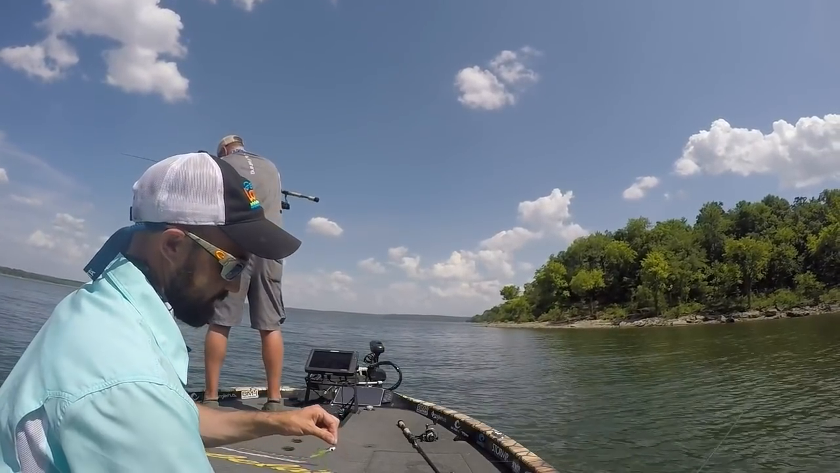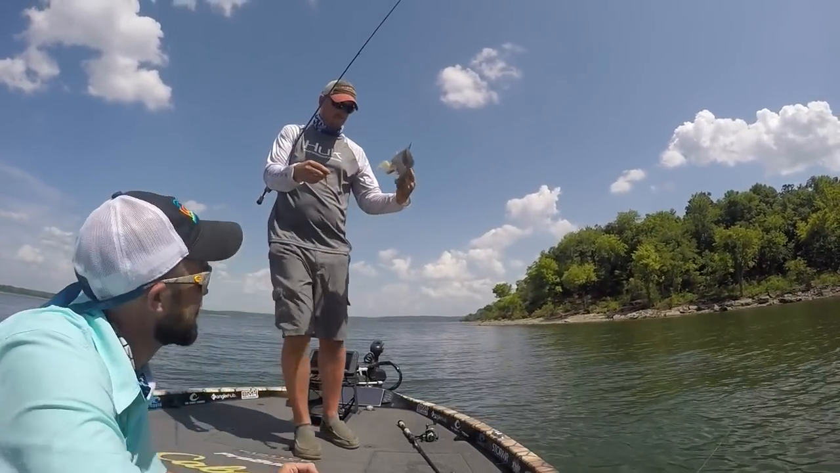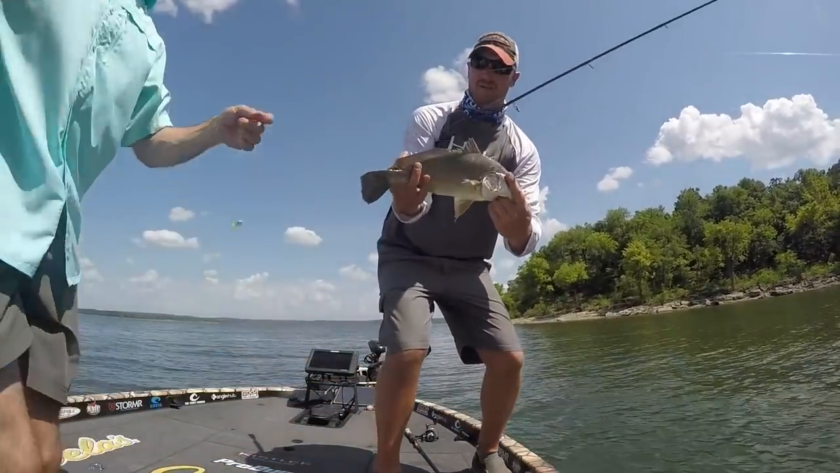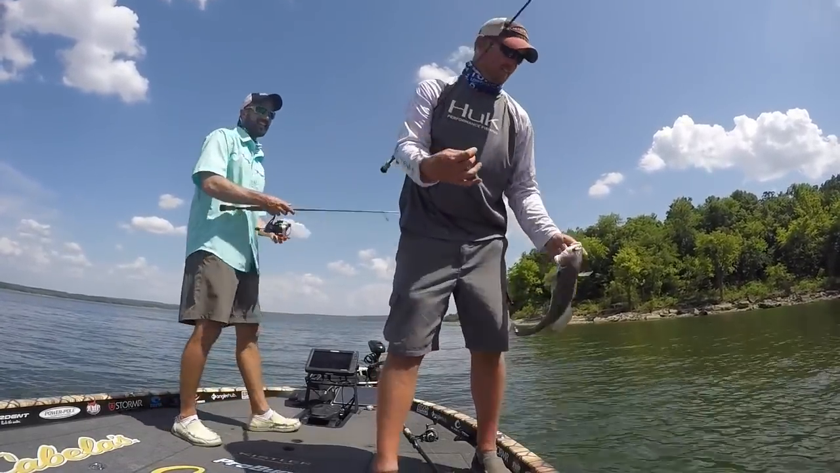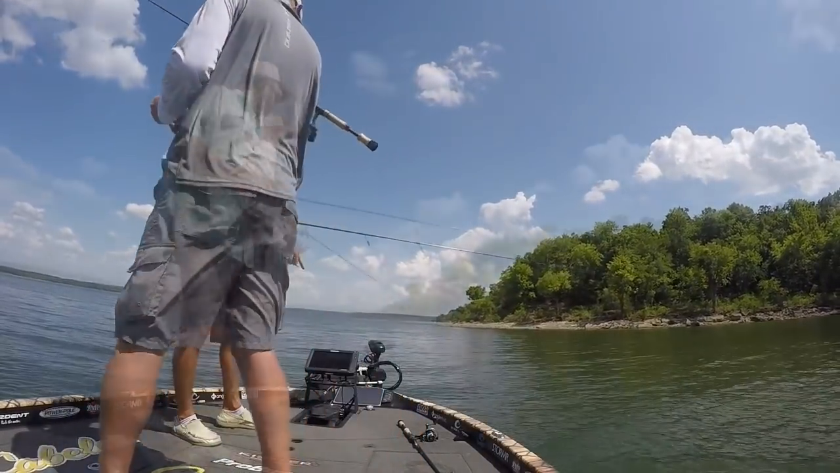Still the first fish. First brush pile was kind of a success. Nice drum. The Rally drum. There we go, Rally Grub drum. Hey, they're fun to catch. Second cast. Like that? We could still jump.